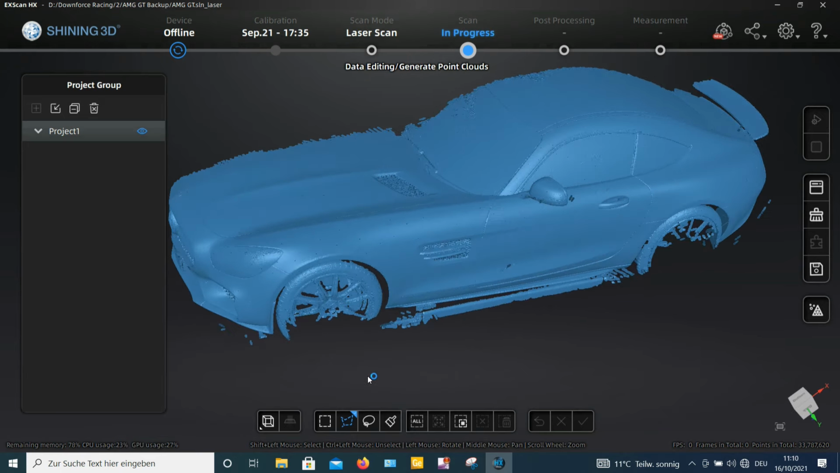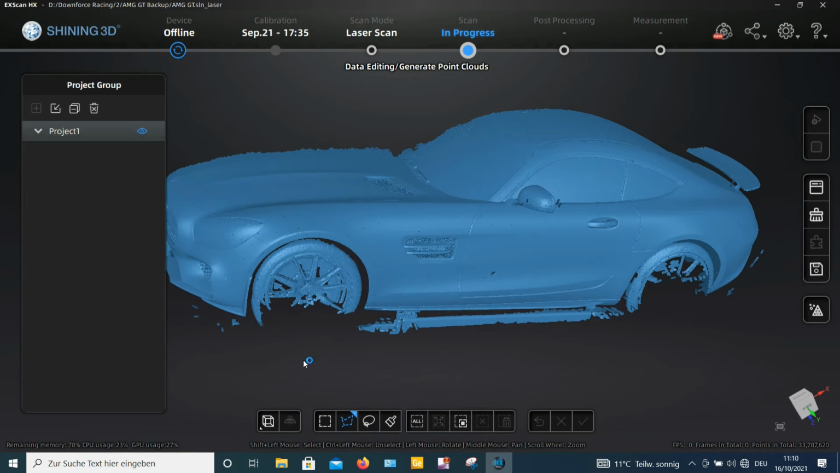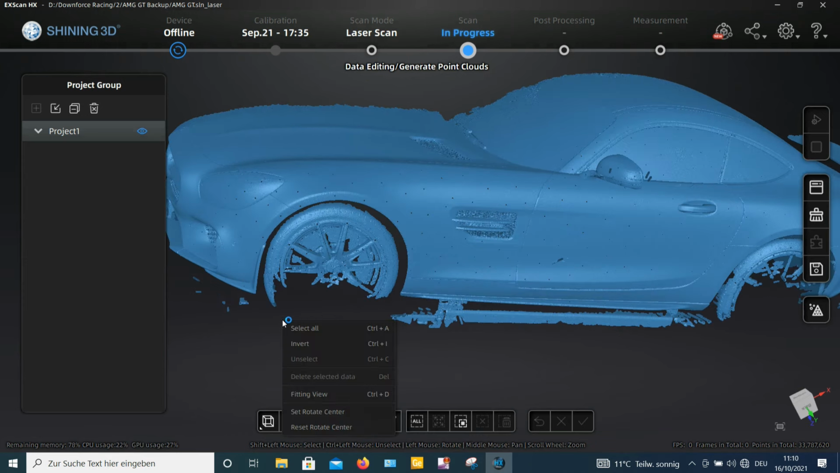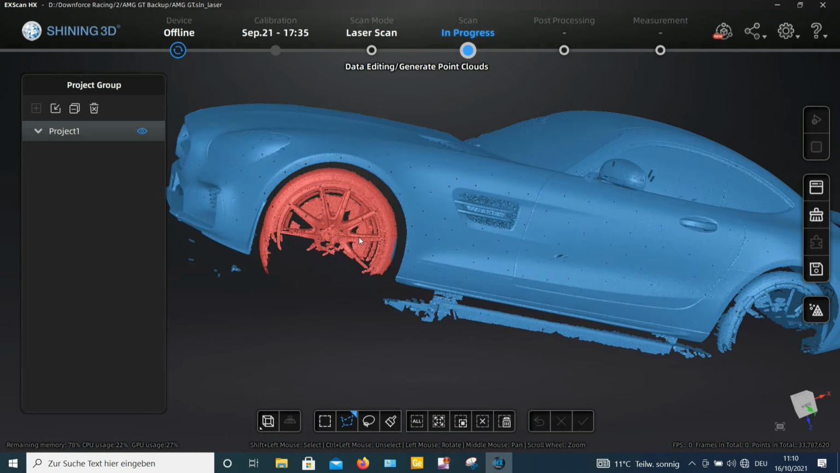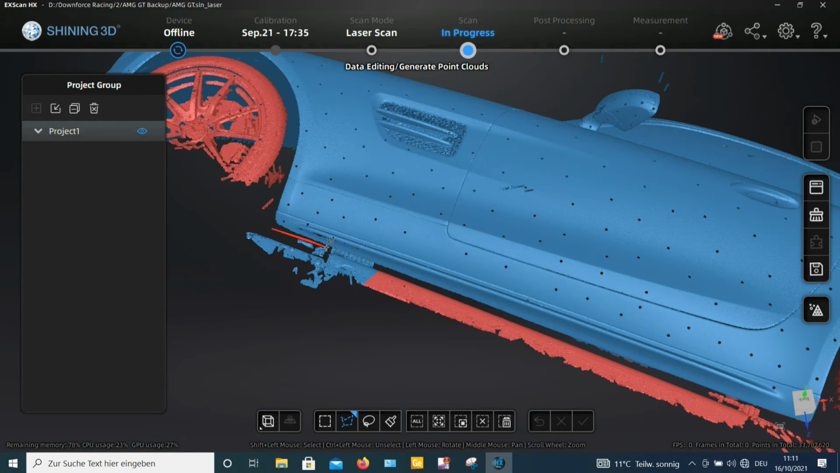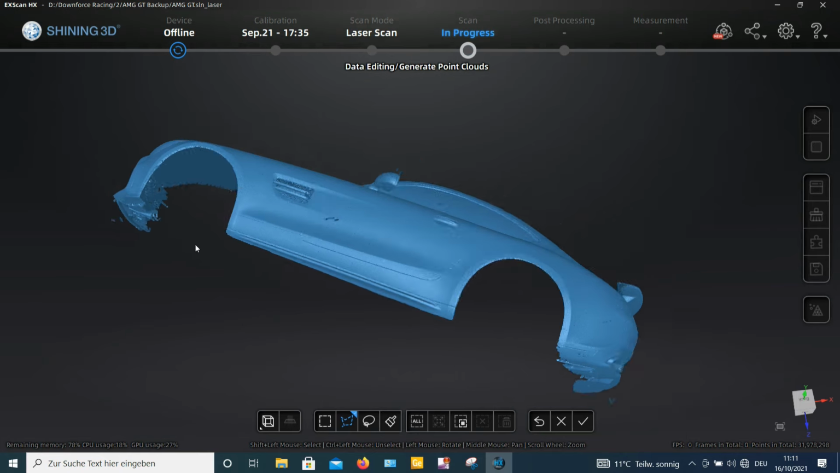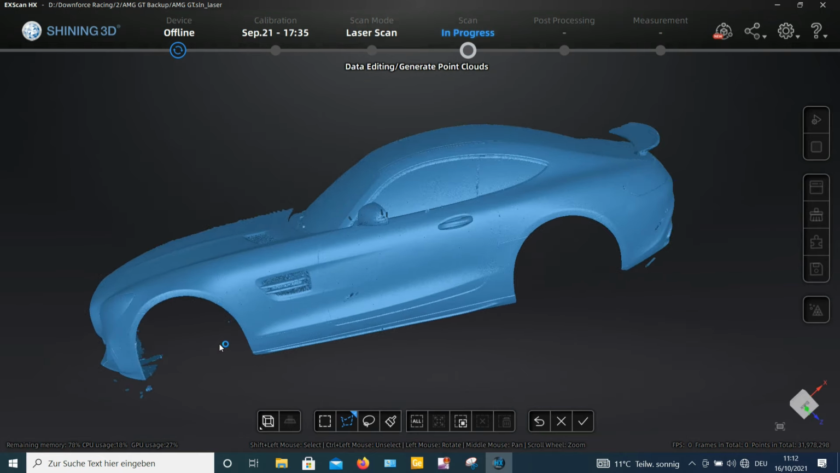Before we continue to process this data set, I'm going to clean up the things that I don't need. For example, I don't need the wheels. So this will be fine so far. I'm going to use Geomagic Essentials to post-process that scan.